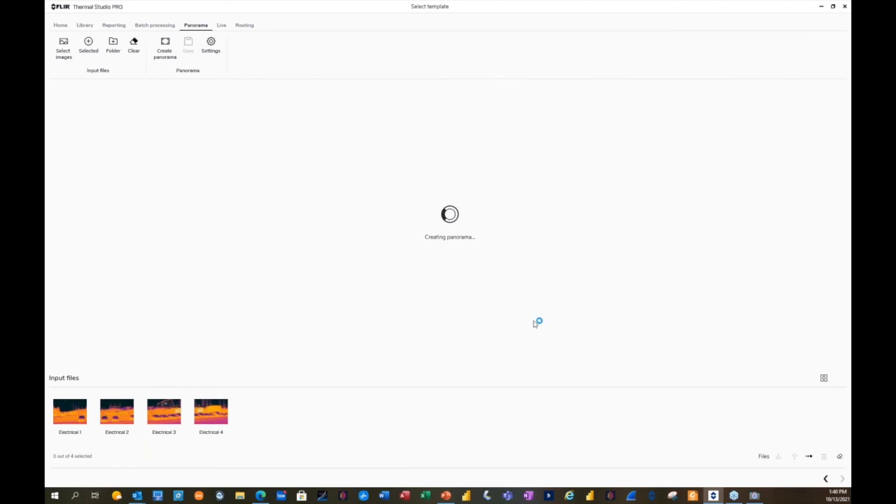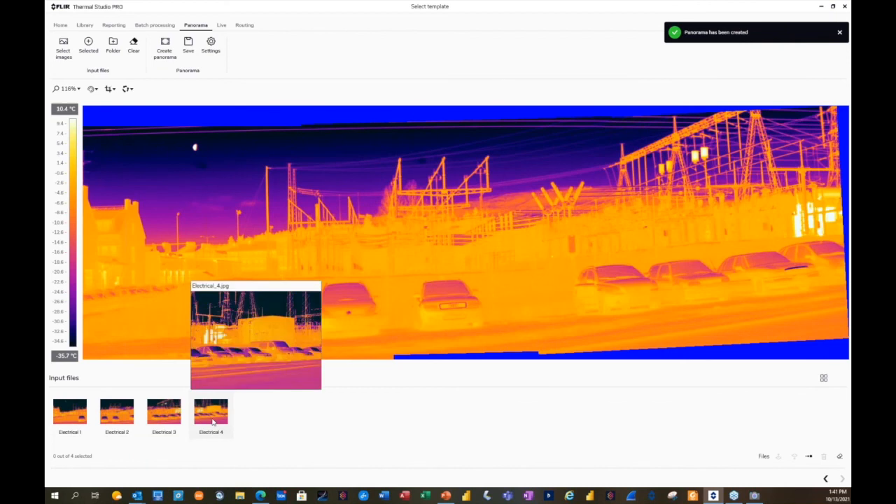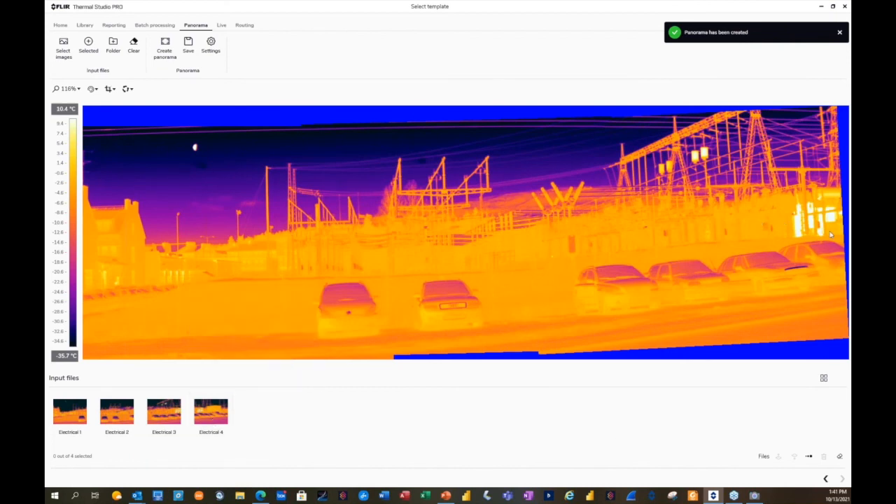What does that do? Now, FLIR Tools desktop software did have that ability, which we now offer in Thermal Studio. But why is that important? Instead of having to exit the image, here we have 4 separate images. I want to do a comparison between this point and this point.